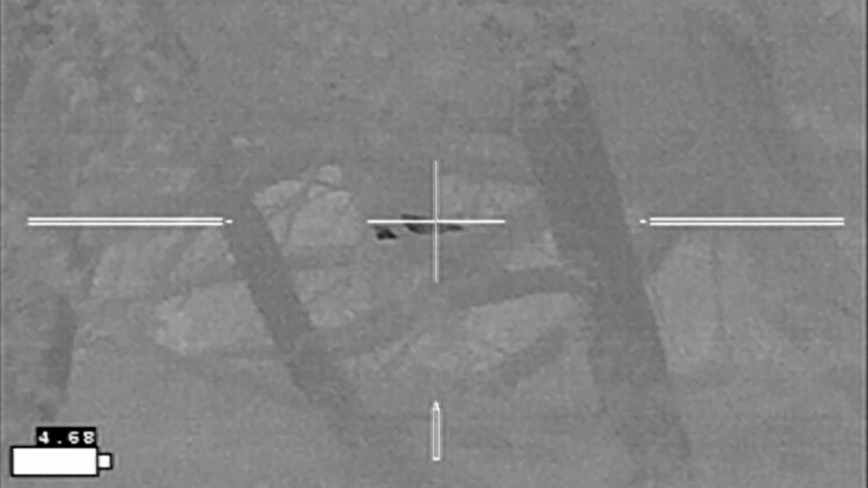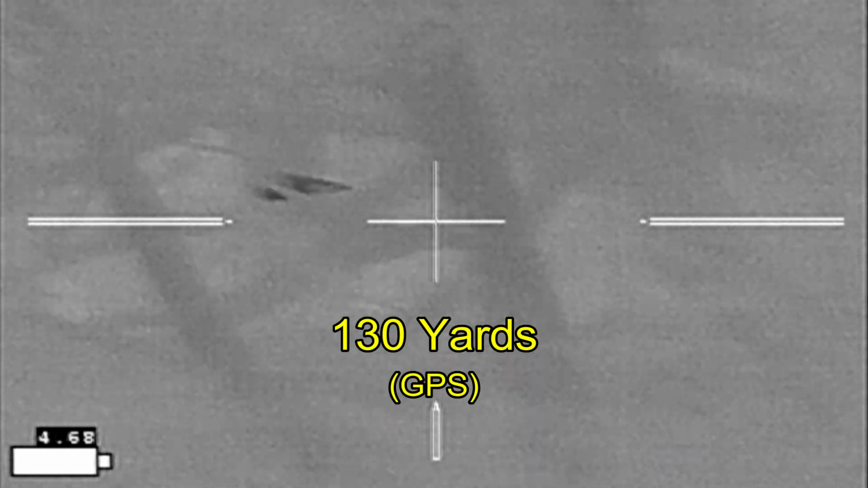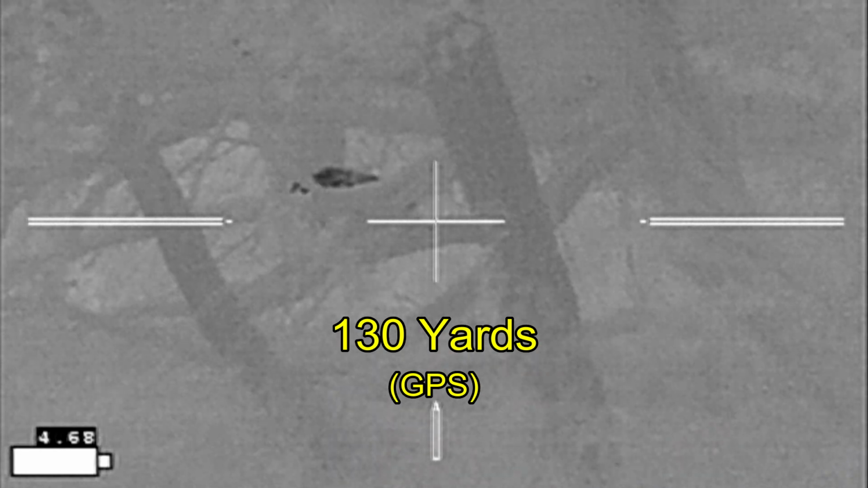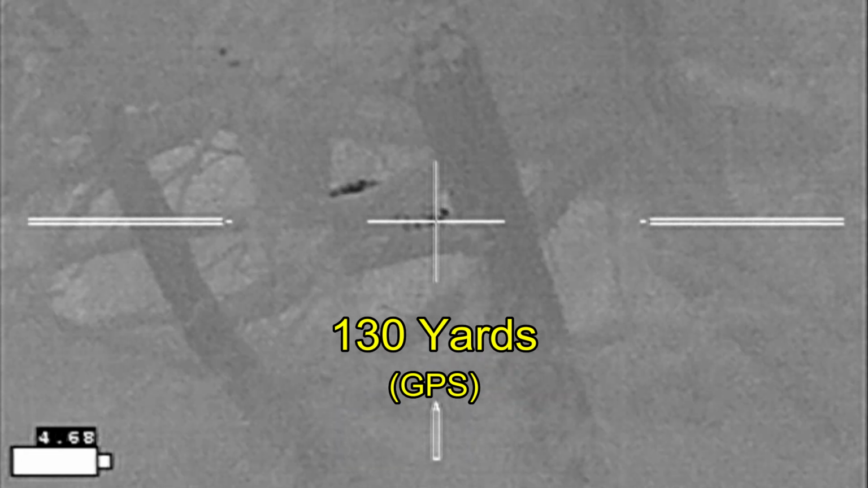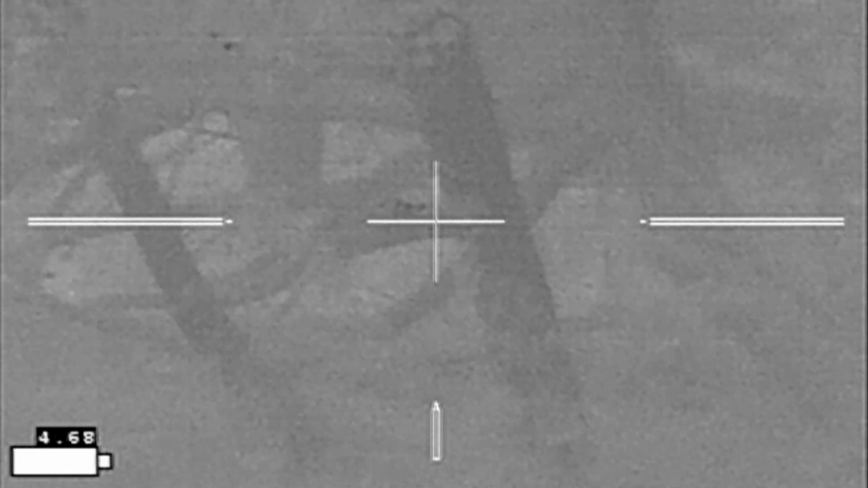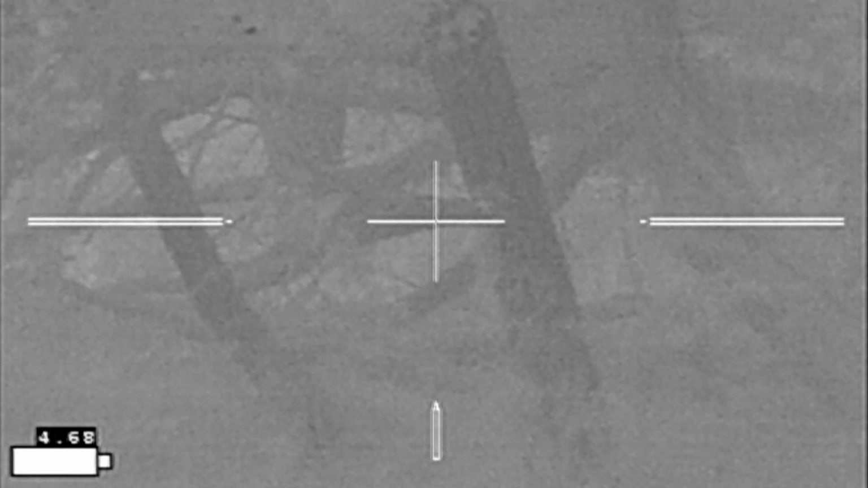Then slowly it's going to start to move, and this little trapezoid is going to be my loophole through which I'll be shooting. Alright, watch as the hog moves into position. Here we go. And the hog goes down. When I walked up on the hog, it still had blink reflex, so it had to get a coup de grace shot, another shot through the chest cavity.